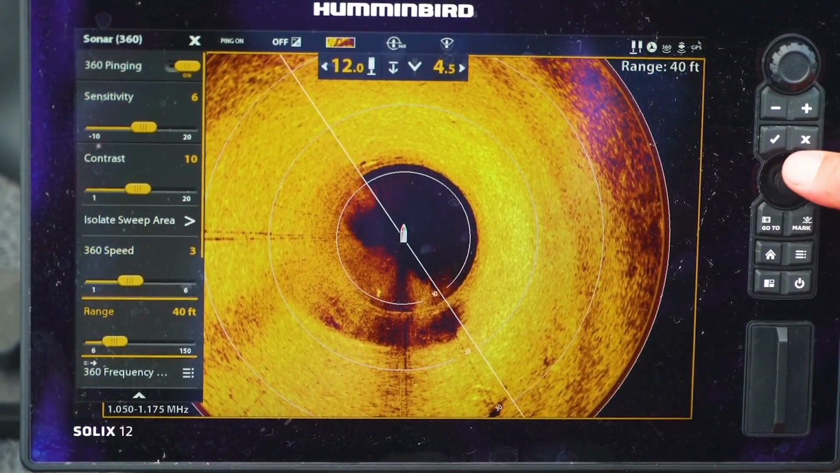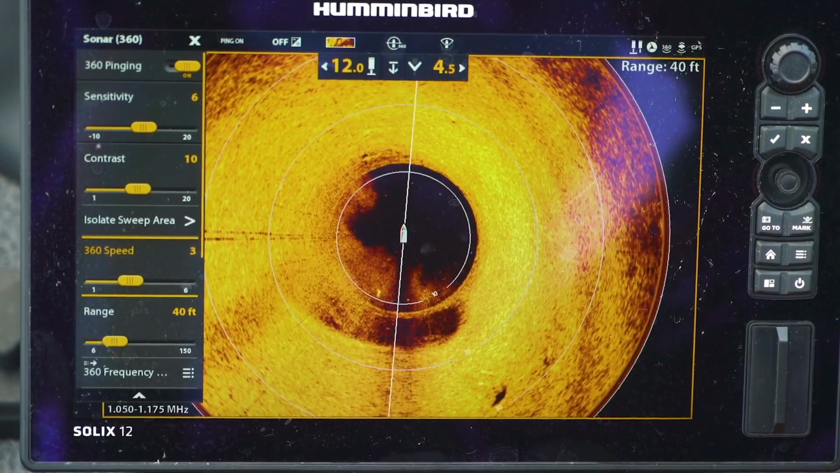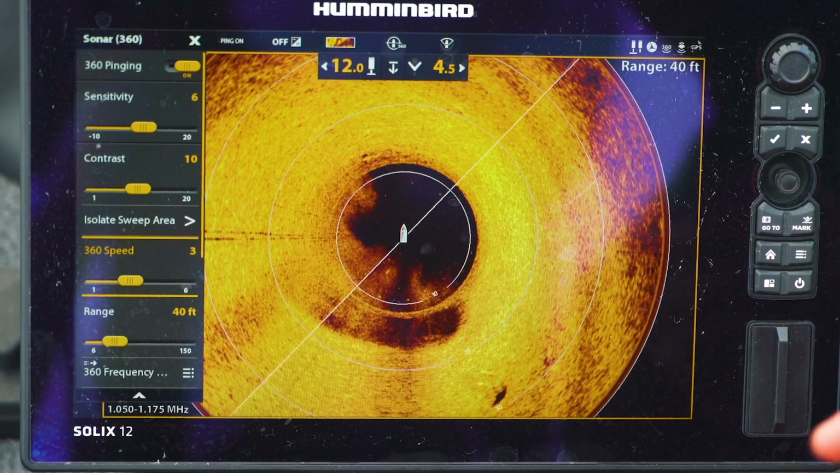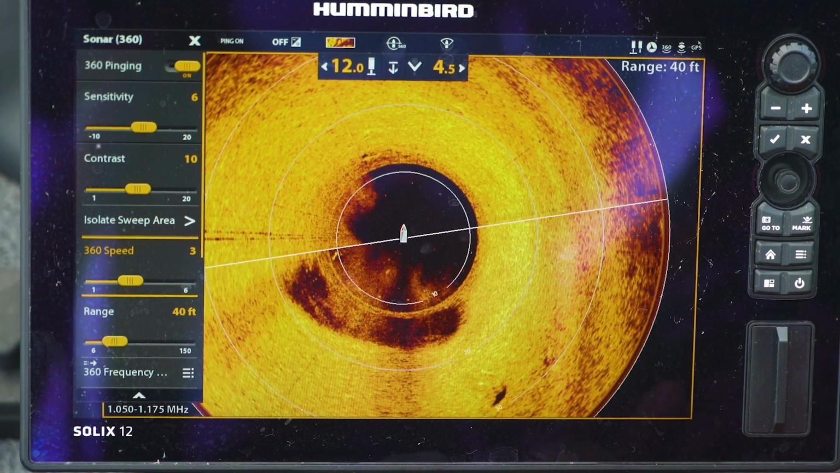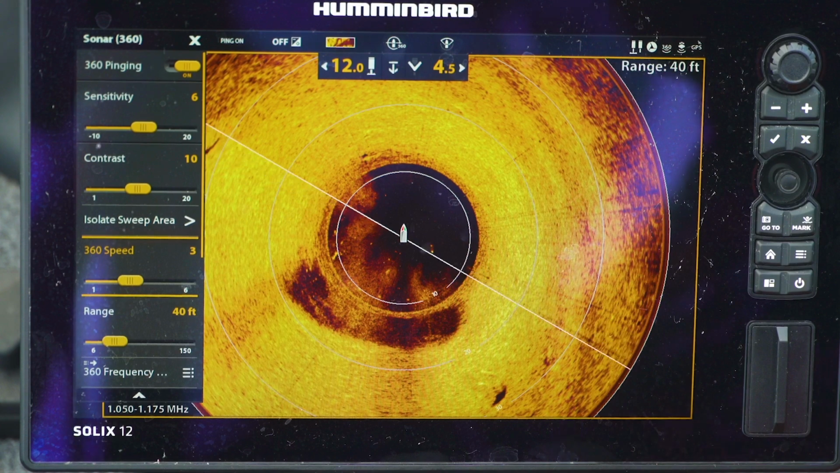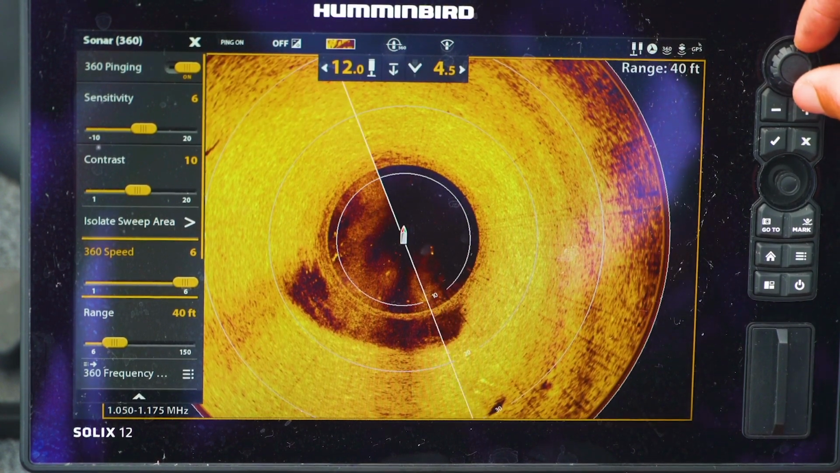All right, guys, let's go for the last option. Let's go to chart speed. And when does the 360 speed come into play for me? Honestly, if I'm just out there fishing the dock, fishing something offshore where I'm throwing individual casts, the lower the chart speed, the better detail you're going to have. But on average, I keep it around 3 or 4. But the one thing is, when do I actually pump up the speed to 6?